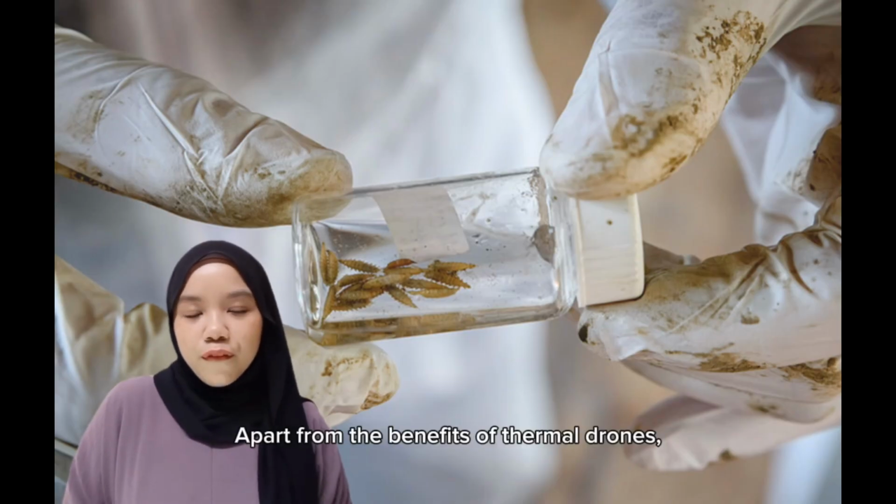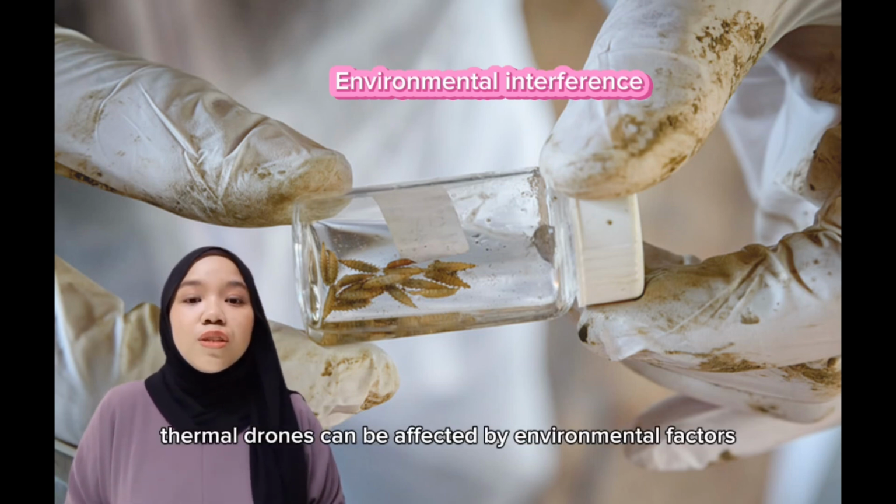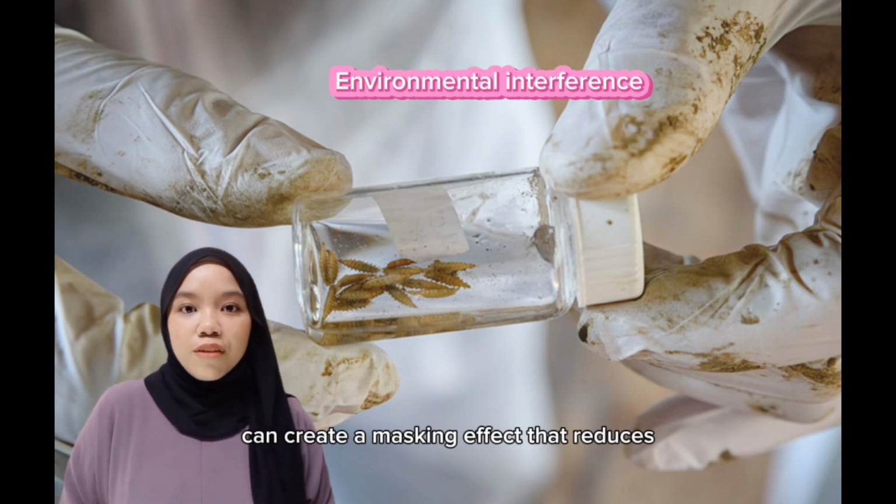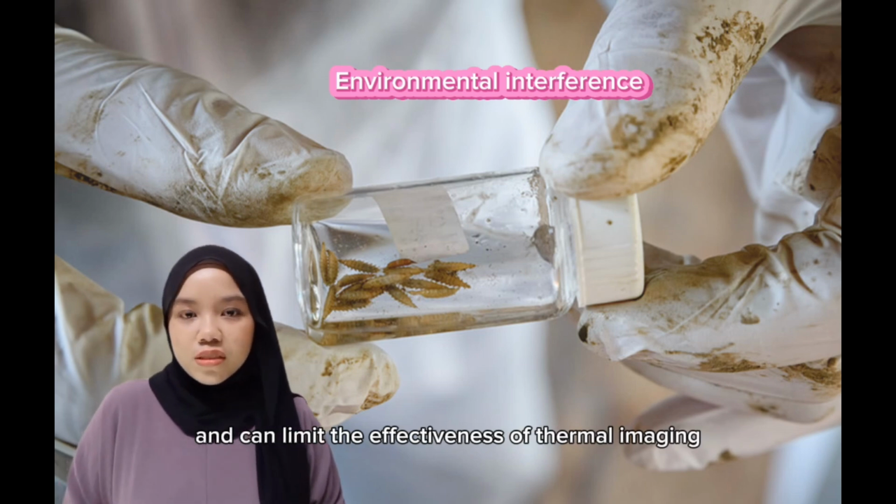Apart from the benefits of thermal drones, this technology also has its own drawbacks, which include environmental interference. Despite their advantages, thermal drones can be affected by environmental factors. Direct sunlight, for example, can create a masking effect that reduces the visibility of heat signatures from dead bodies. This interference is more pronounced during the daytime and can limit the effectiveness of thermal imaging.